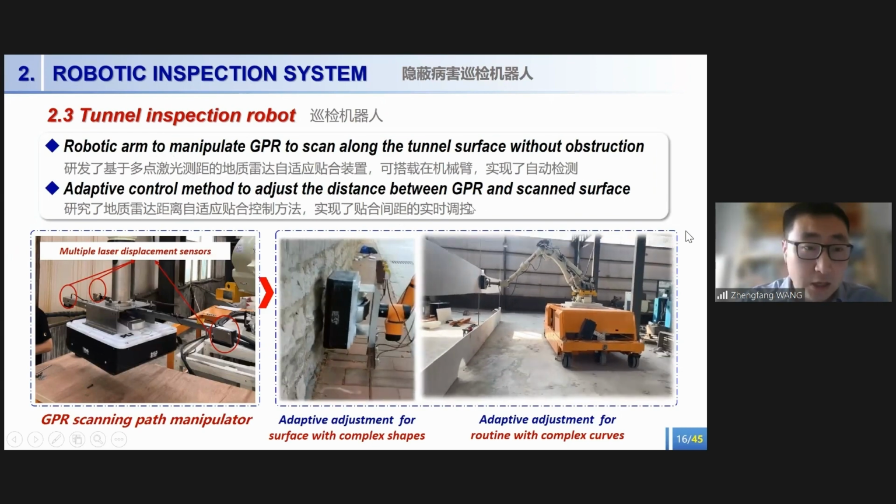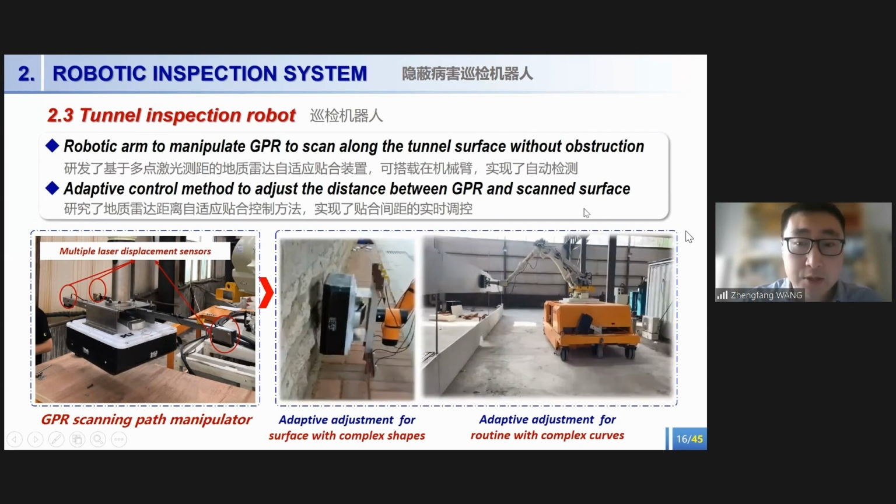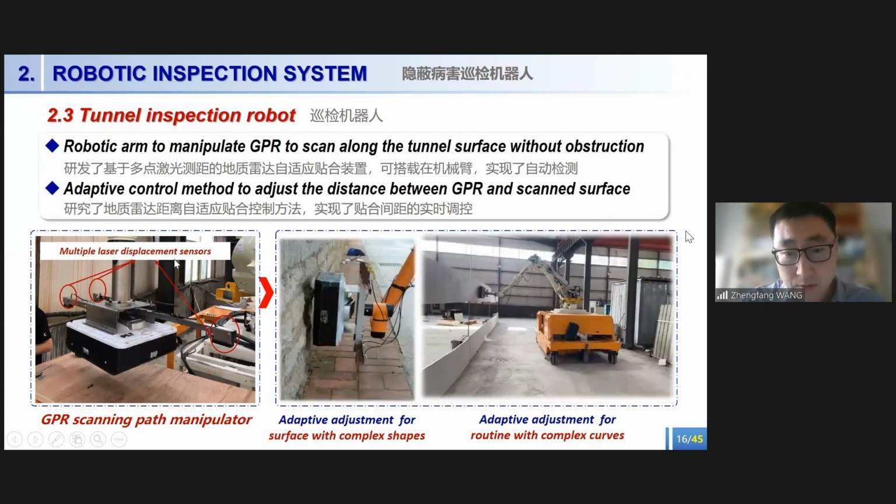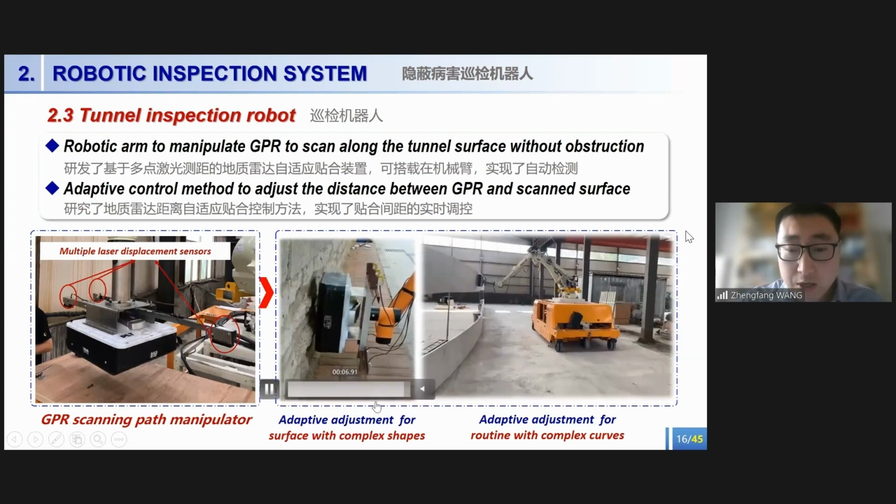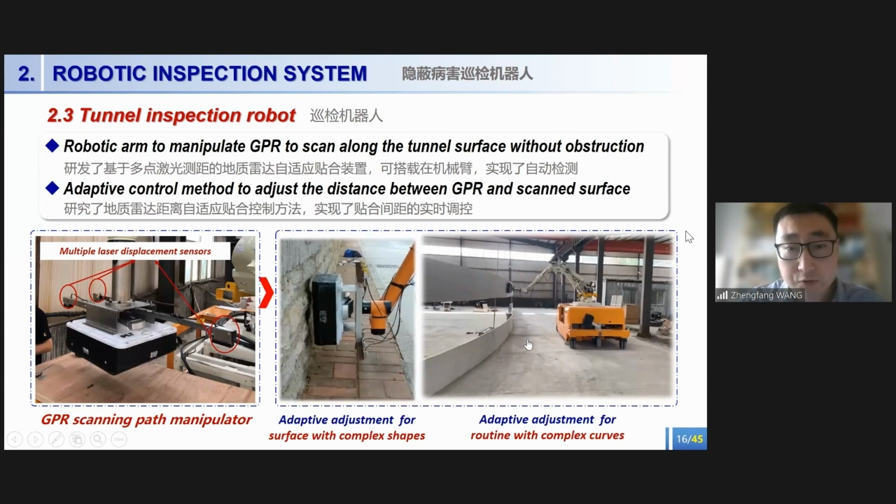The key technology is an adaptive control method we developed to adjust the distance between the GPR and the scanned surface based on the information collected by multiple laser displacement sensors. Then the system can adaptively adjust the GPR for surfaces with complex shapes and for routing with complex curves.